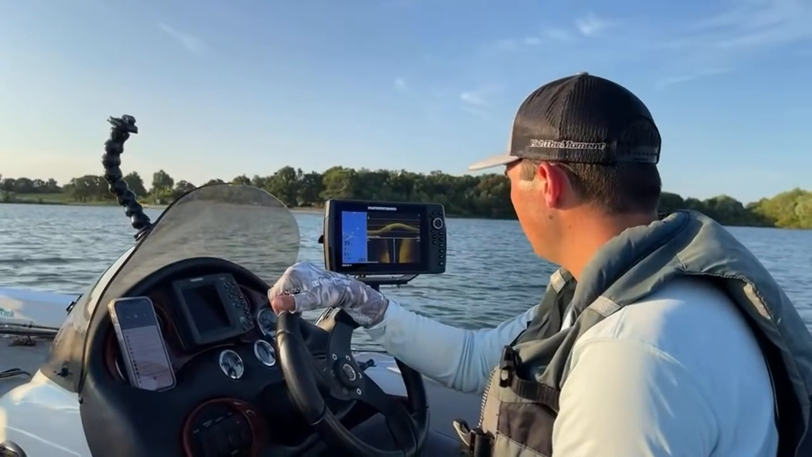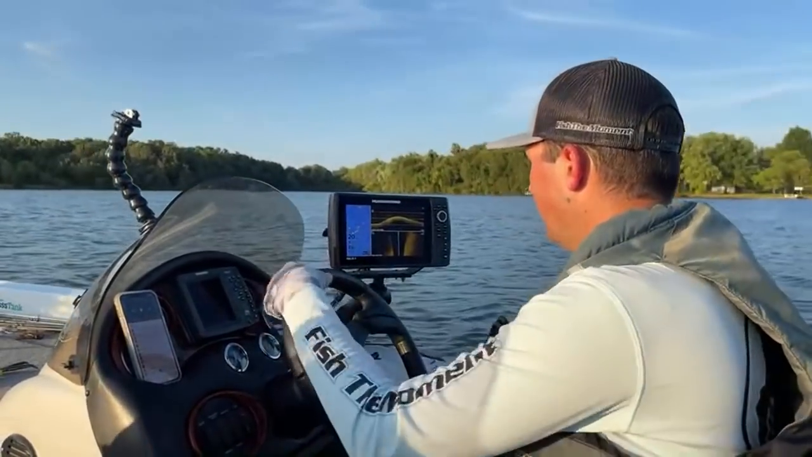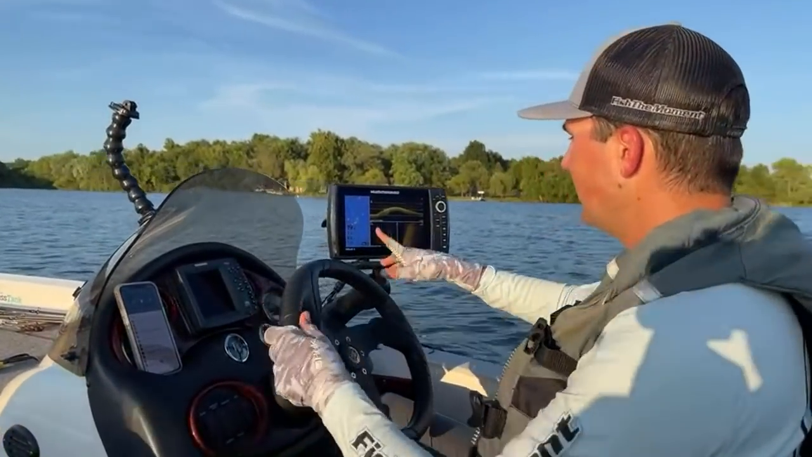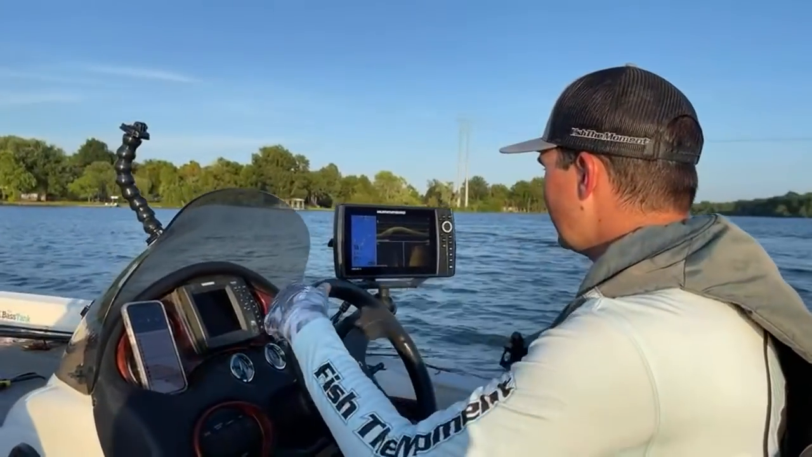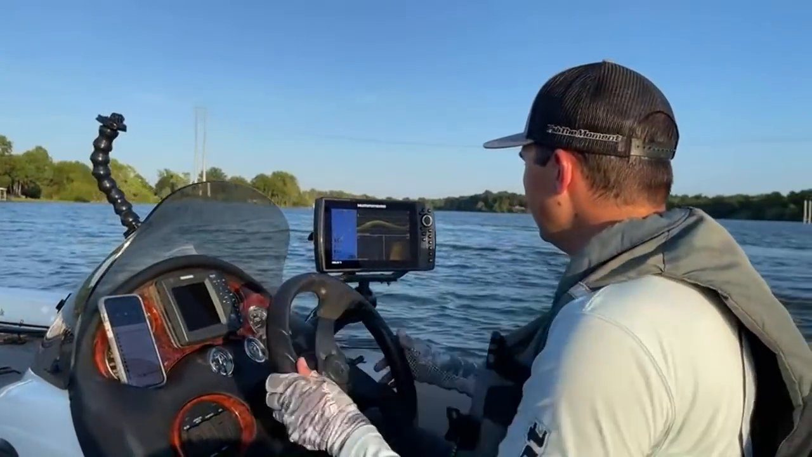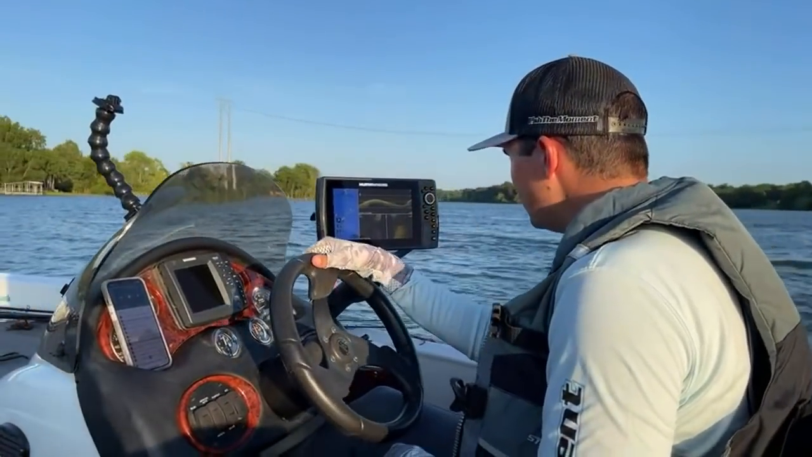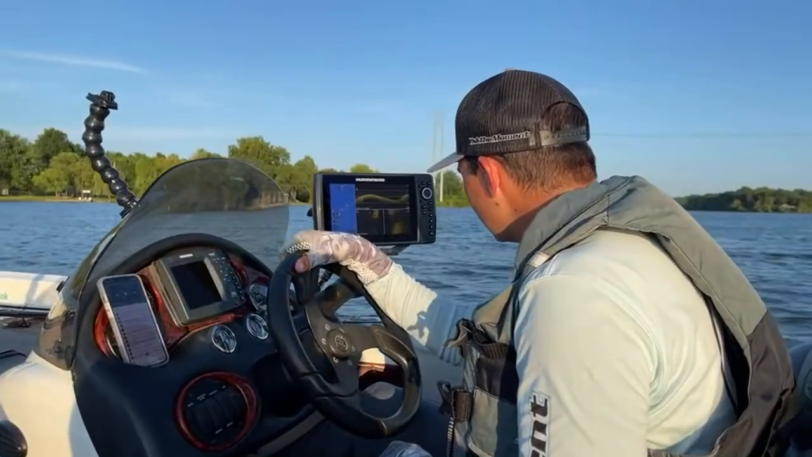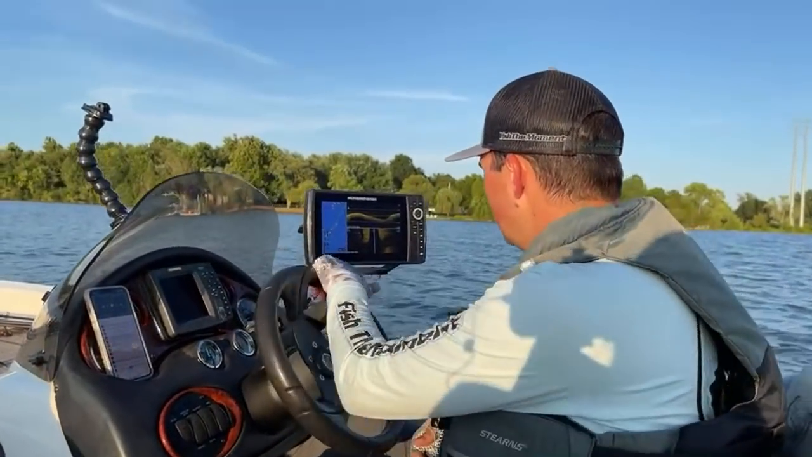Okay, I have a couple marks out here and I have no idea what they are. I didn't know if there was like a road bed or something out here. I have a bunch of marks. This is why I don't like looking at old waypoints on my fish finder, because I have no idea what they are. This could be the best spot in the entire lake, or it could be literally nothing. It looks like it's actually something, which is a surprise, because I didn't really know it was out here. It actually looks like a good drop, but despite that,